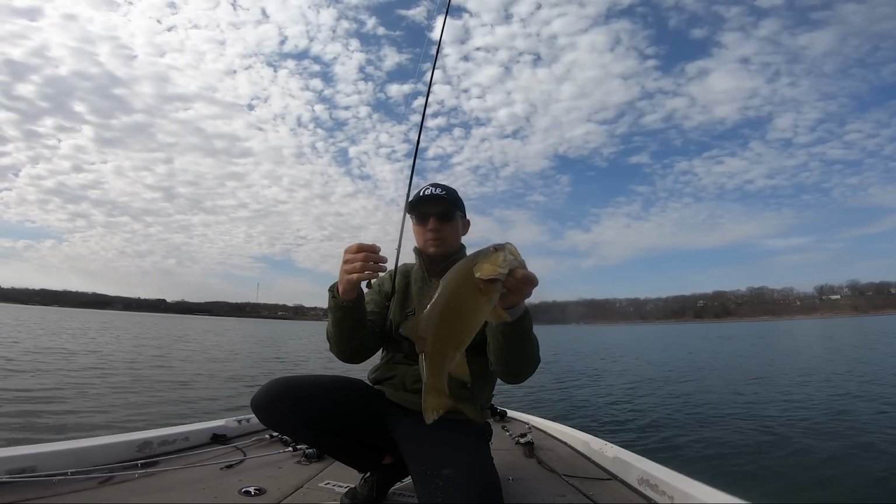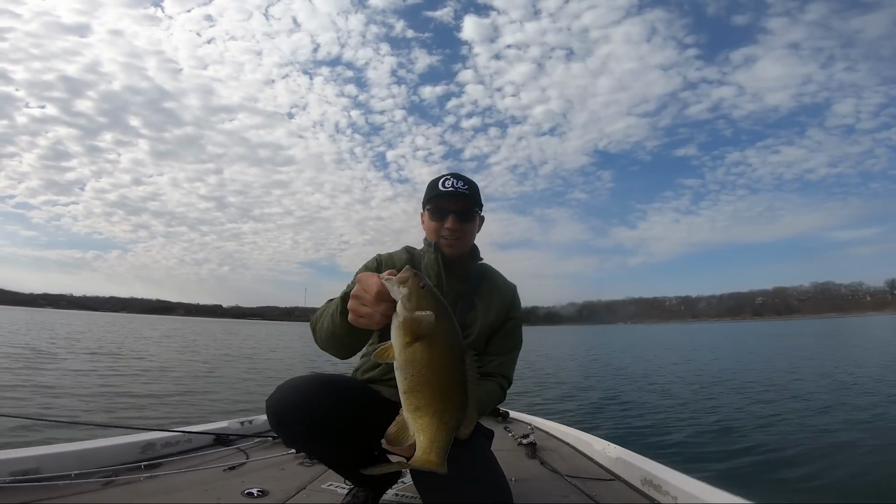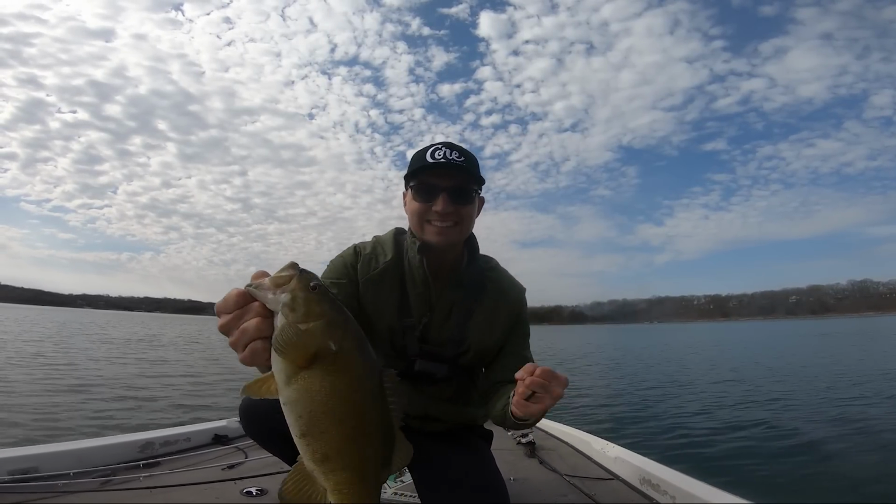It's not even on the waypoint we made, but we know that these fish are in this area by process of elimination. This is what I love about fishing, guys. Oh my gosh, I'm going to get a picture of this fish real quick. Beautiful smallmouth. Let's go.